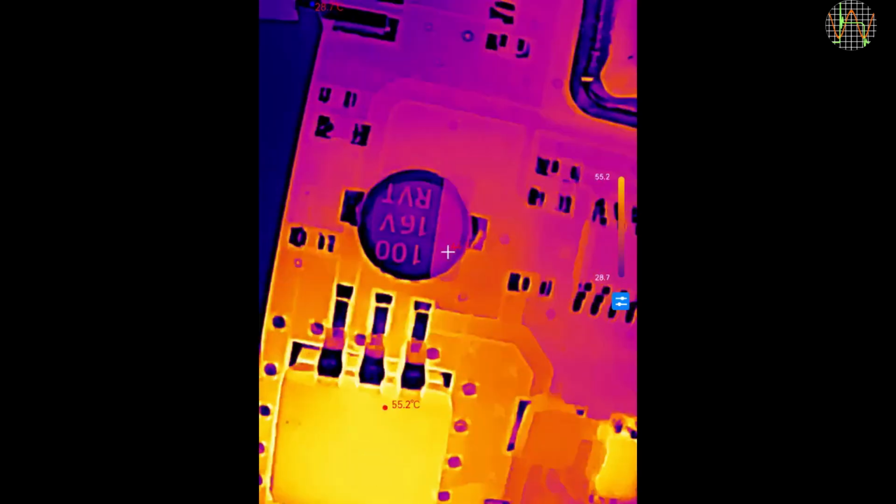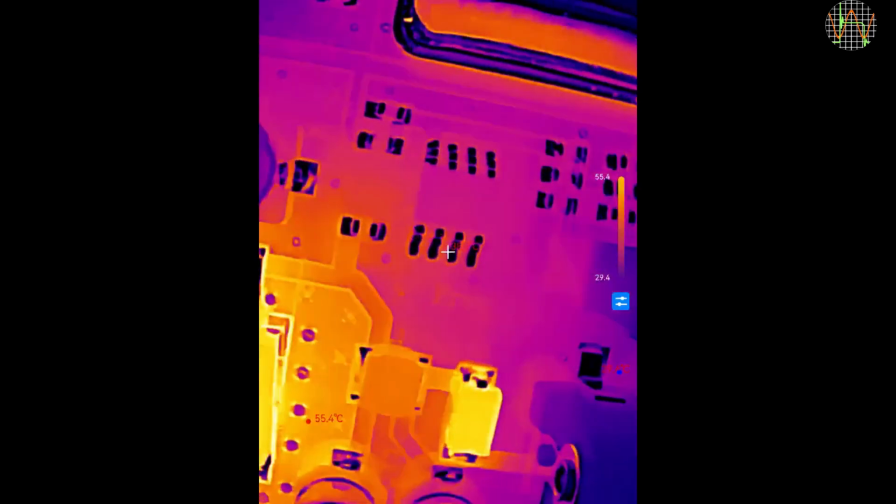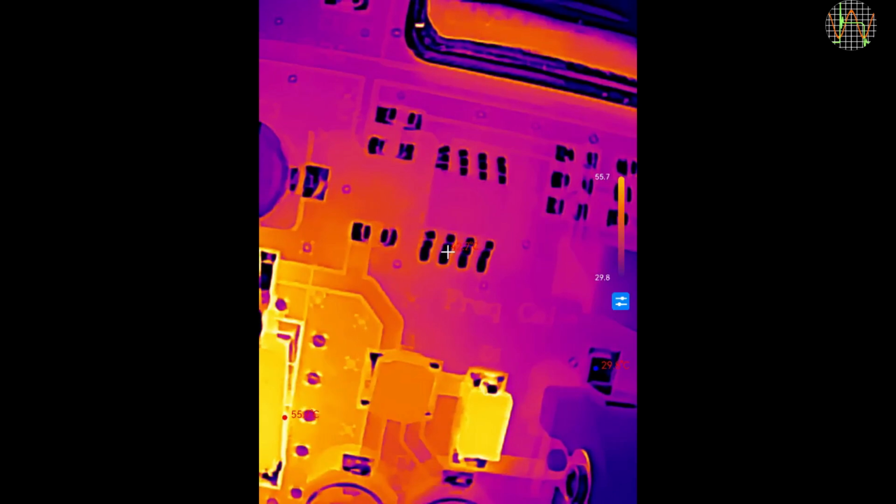The depth of field is very small. For example, it is not really possible to have both the top of the electrolytic cap and the PCB surface fully in focus, even though the cap is just 8 mm tall. Still, being able to use the macro lens to distinguish between closely spaced components is very useful.